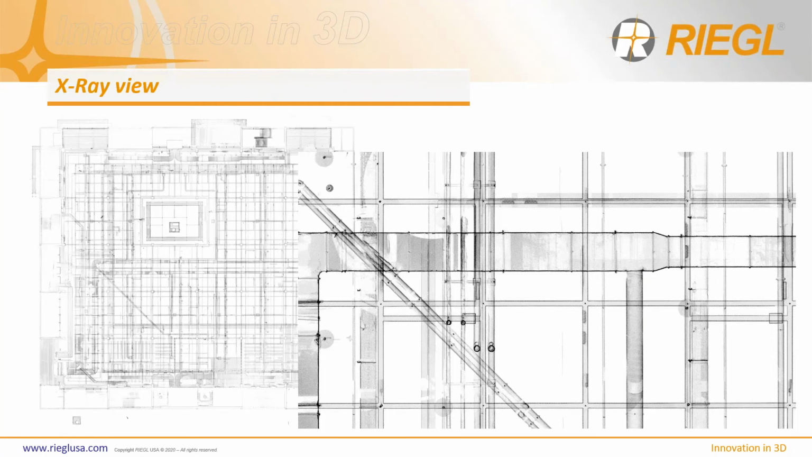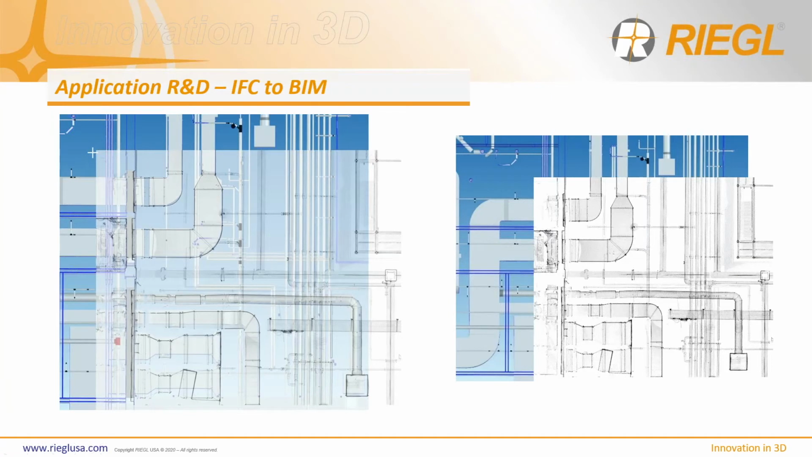Here's an example I want to show to lead into my next slide. This is an X-ray view, very detailed, I think with a 5mm Octree filter. You can see this is the same building, by the way, and these are some of the duct vents that were in there. Some new development that we are going through now is how to export an IFC data set to go into a BIM, right? So we're getting a lot involved with BIM.